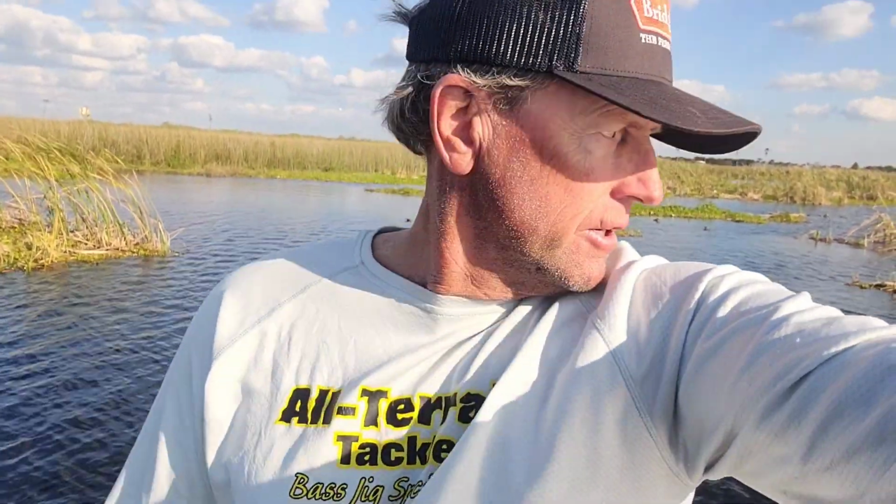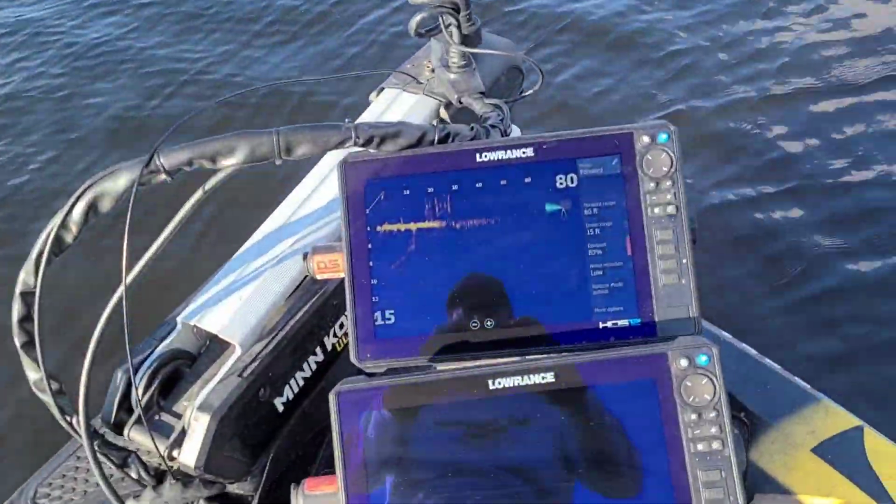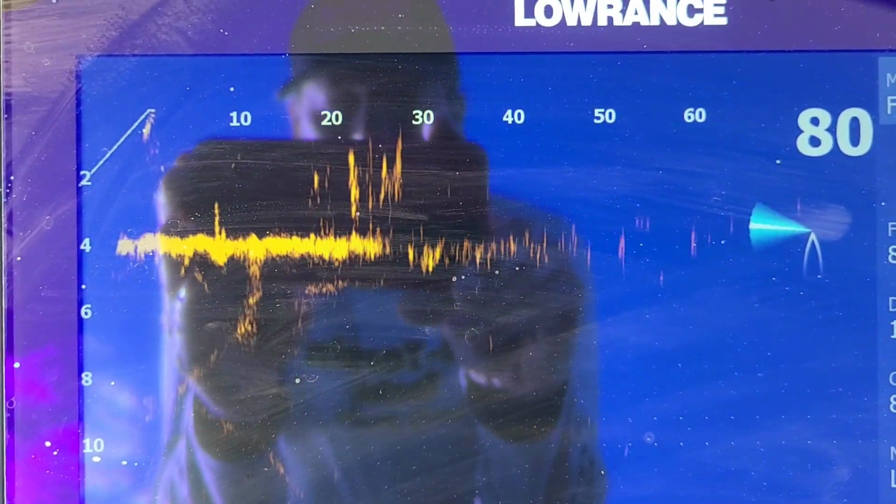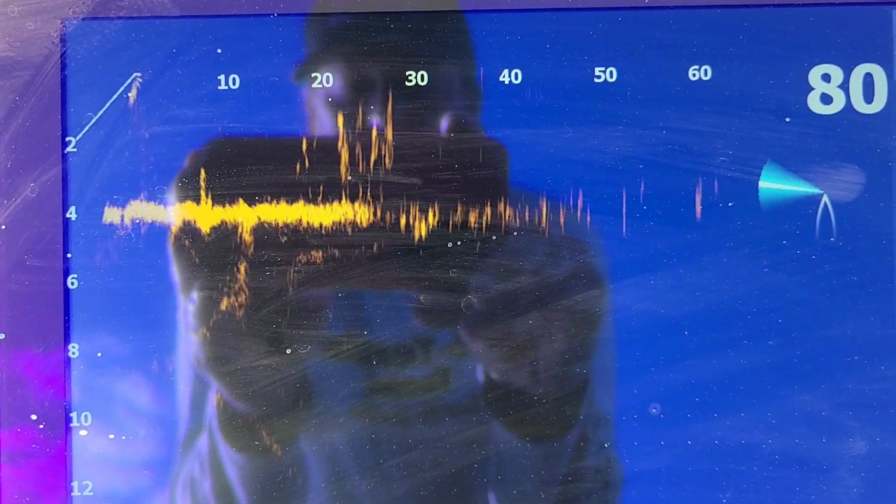In my wrap-up video of the tournament, I kind of talked about sparse cover and thick cover for spawning. So I'm just going to give you an example here of what I'm talking about, the differences between thick cover and sparse cover. Right in front of me, I've got some sparse cover, and first we'll show it on the Lowrance. So you can see this stuff right there, and that's the kind of thing they'll spawn next to.